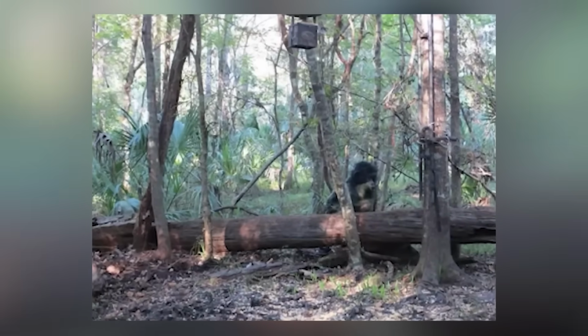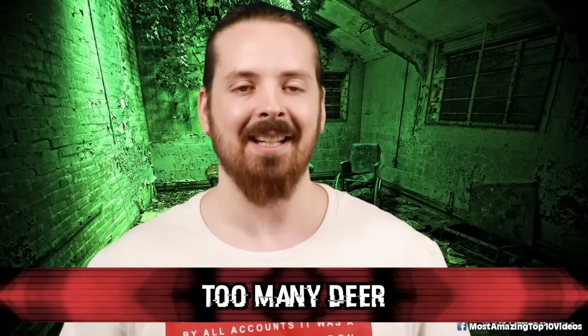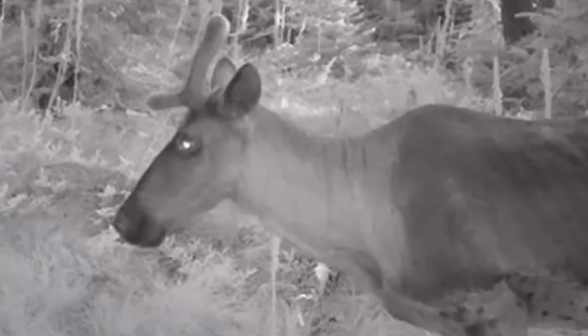Let us know in the comments once again. At our number 6 spot, we have what I like to call too many deer. Now, this image certainly isn't as ominous as some of the others on this list, and I am quite fond of deer. They're majestic, they're beautiful and elegant animals, but there's something a little unsettling about this image.